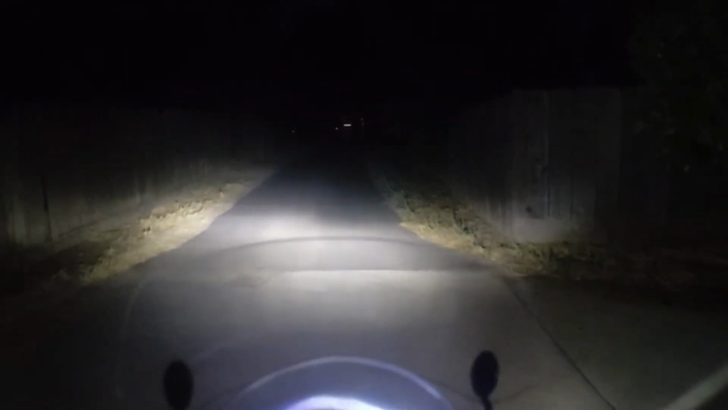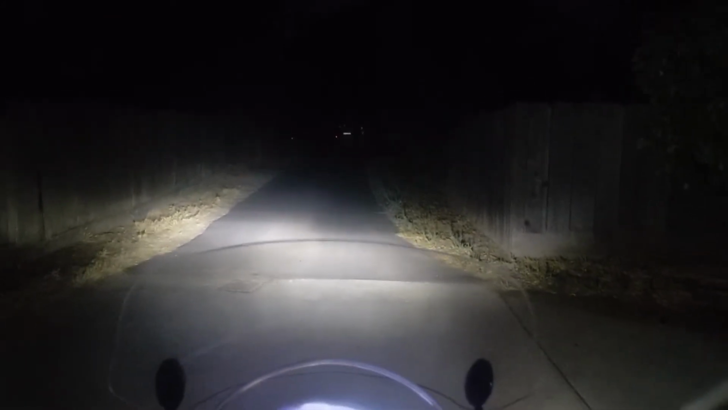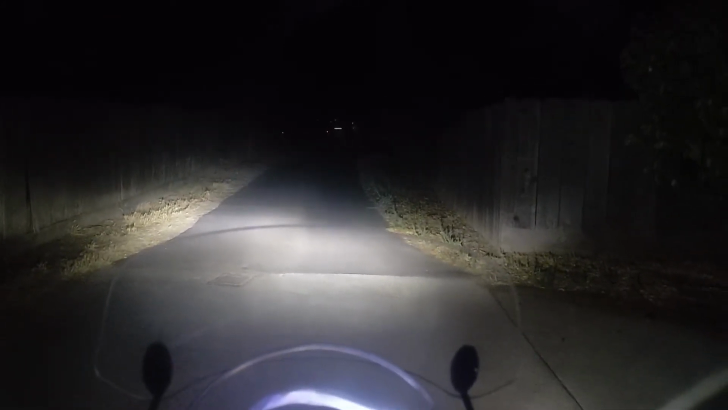Okay, not very far. It's sort of wide, but it doesn't go very far. Right in front of the bike, that's kind of how it projects itself, but it's not really illuminating things very deeply. Okay, now I'm going to go ahead and flip my high beam on.